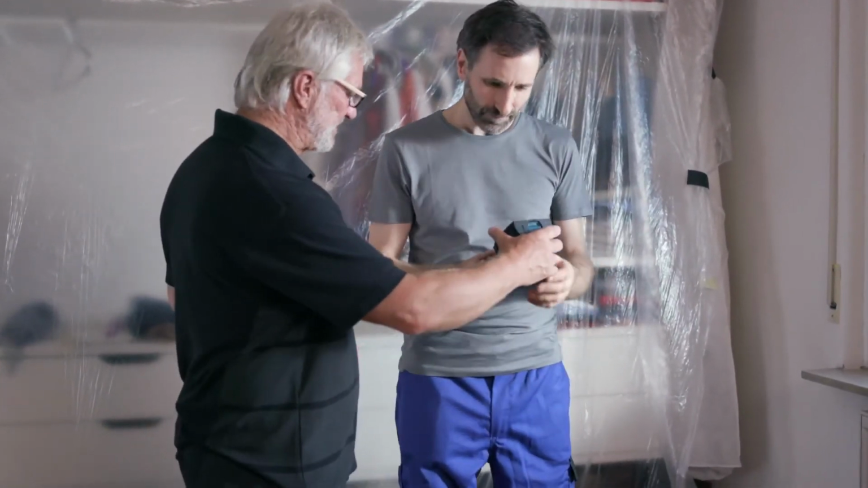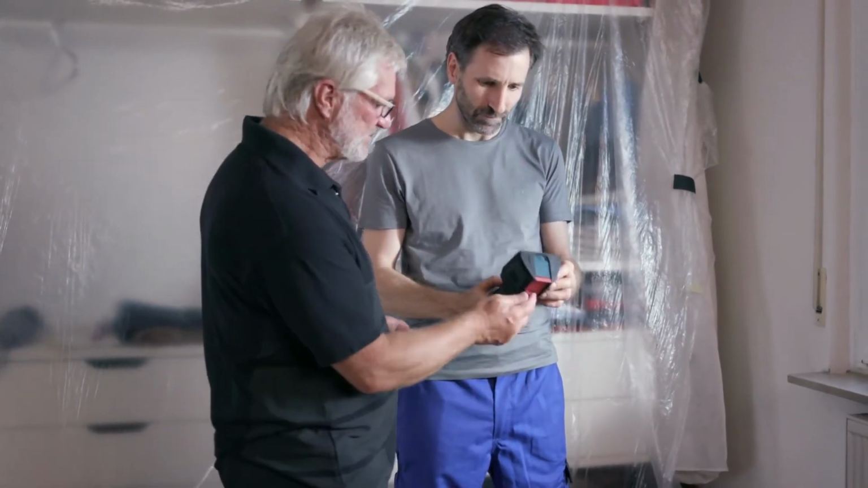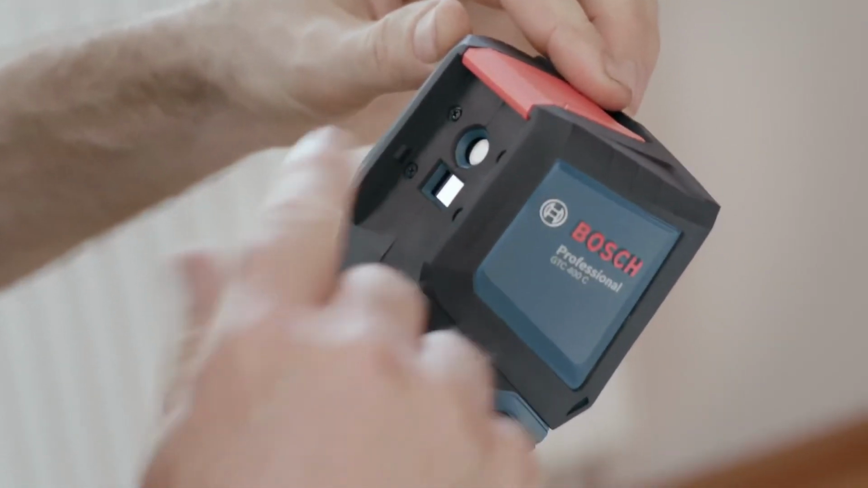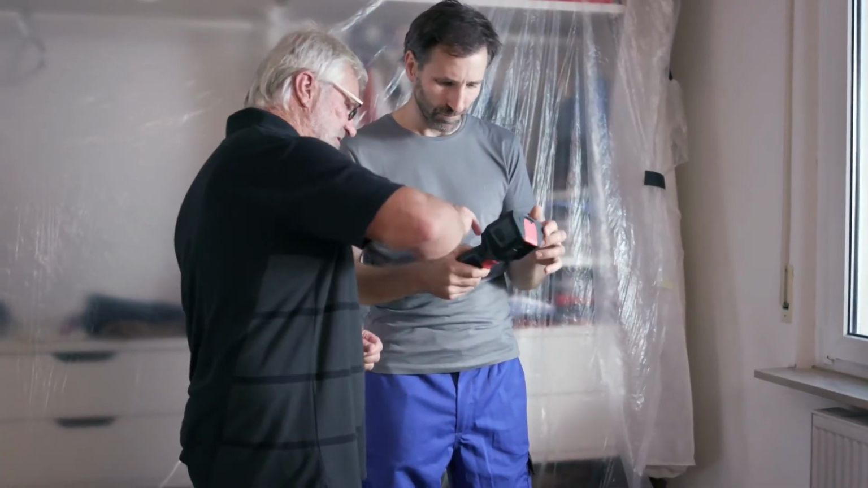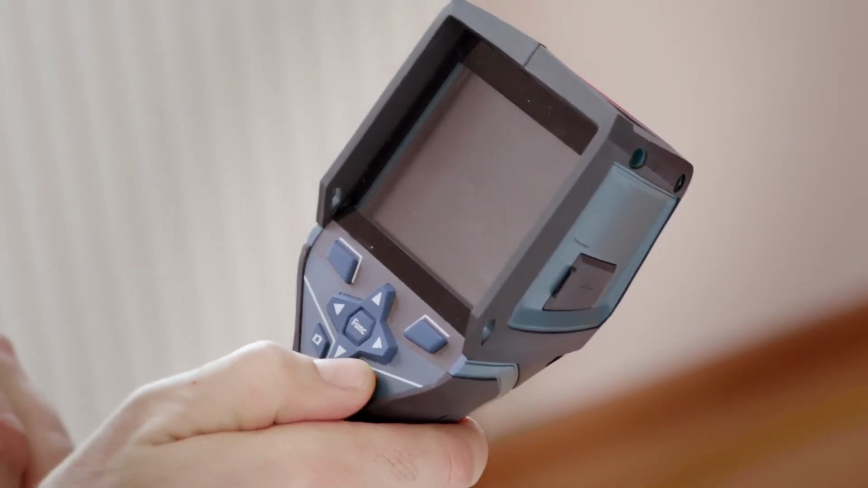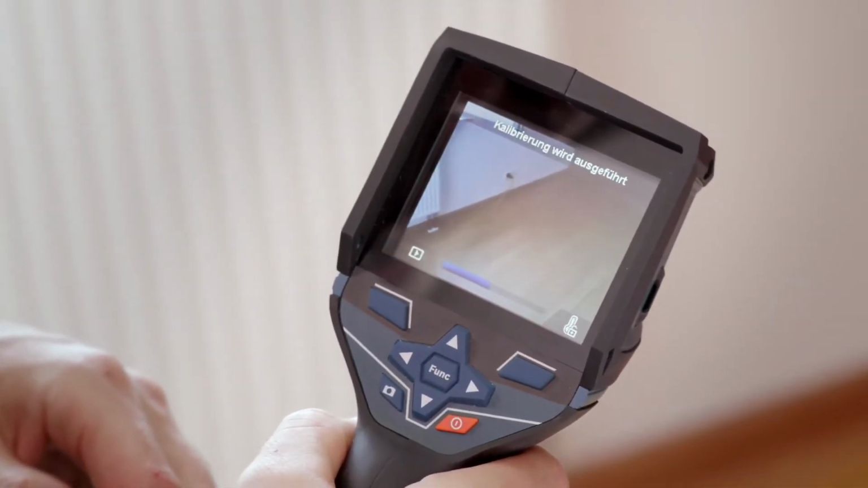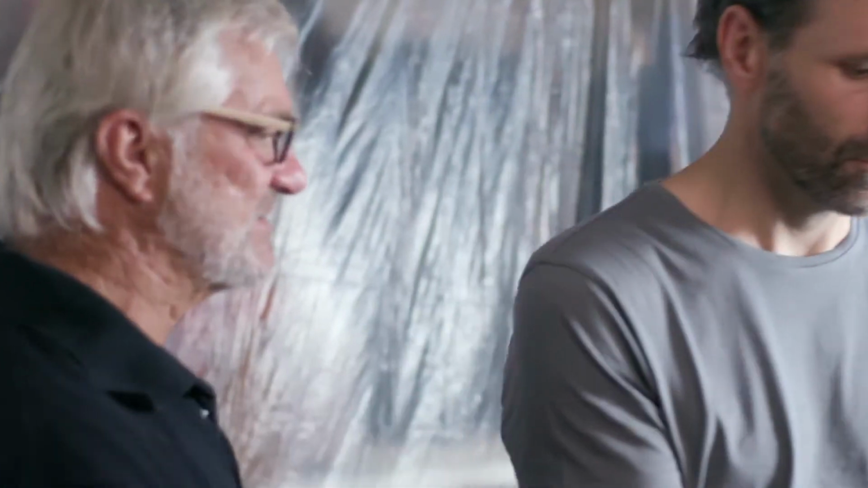That'll be our first use. I'll pass the GTC over to you. First, you need to open up the protective guard on the front. Here? This flap needs to go up. Up. Exactly. Then the lens is exposed, and then you turn the device on here. Okay. The camera will start up now, and it doesn't take very long at all. And then you're ready to point the camera at your roller shutter box and start scanning.